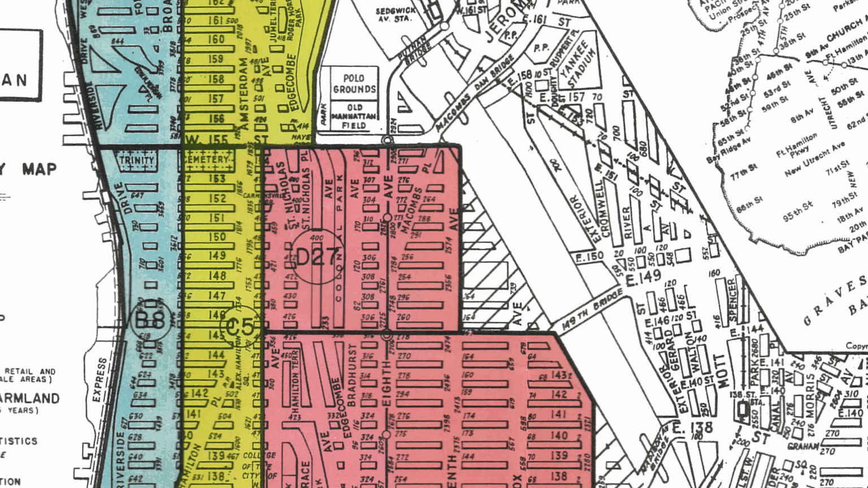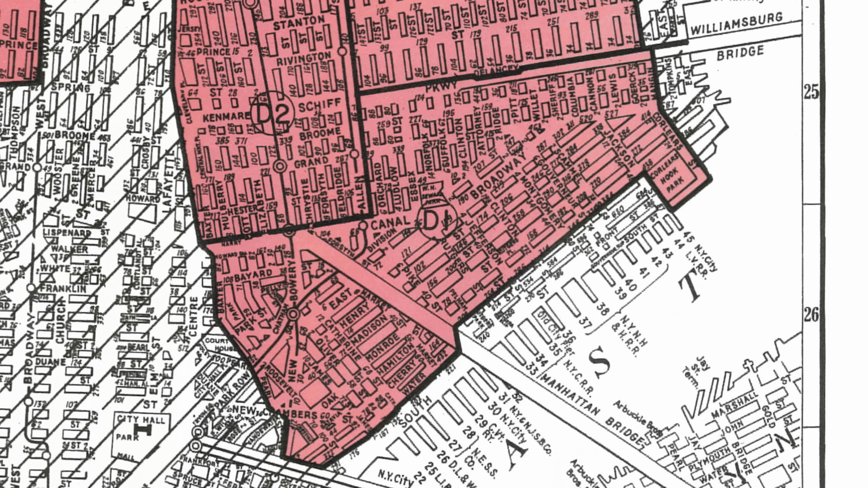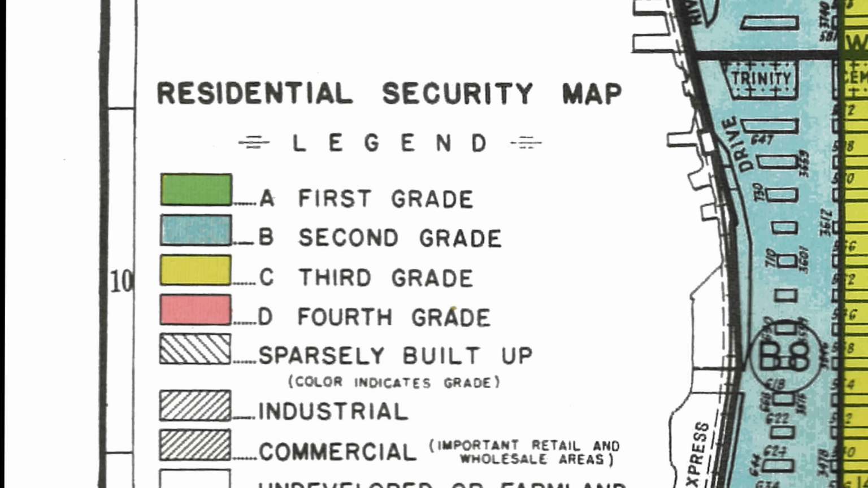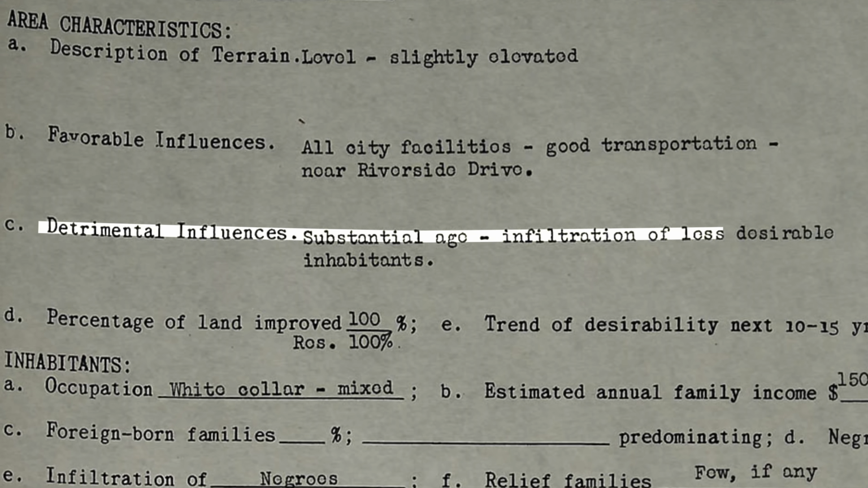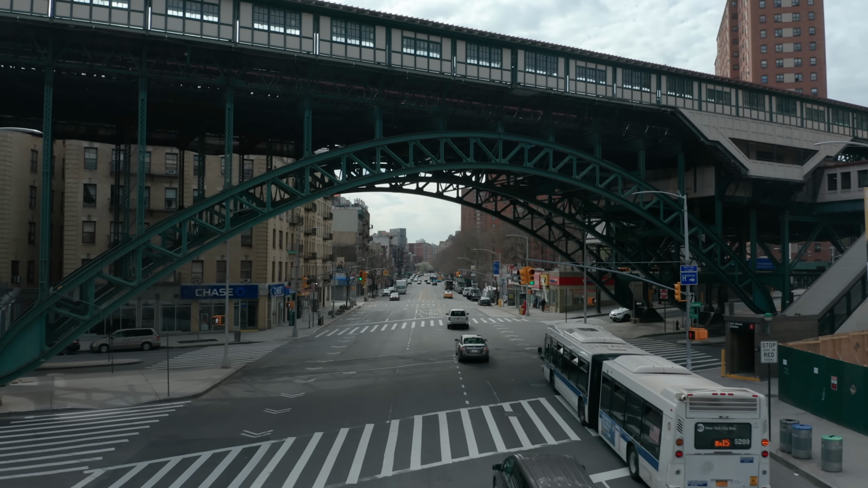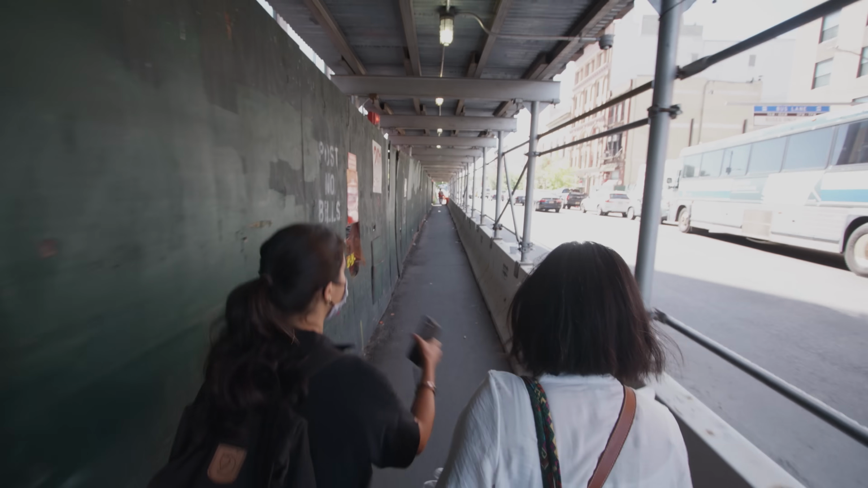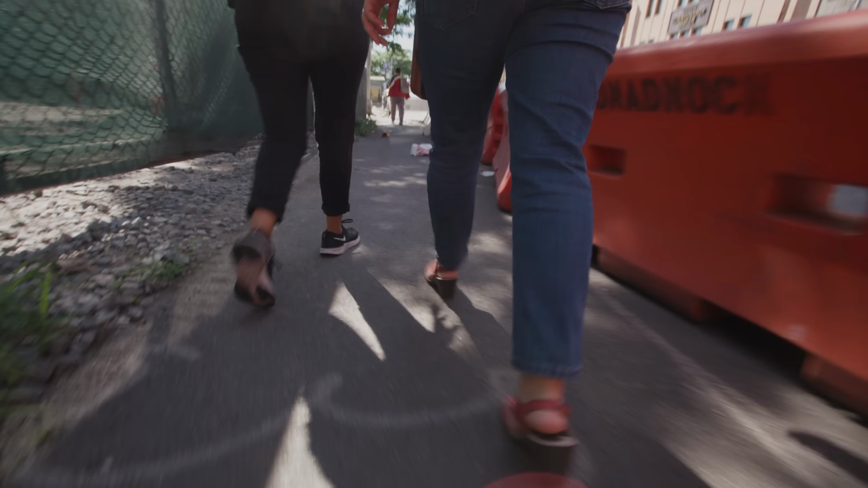Starting in the 1930s, financial institutions denied loans and home insurance to people living in redlined neighborhoods. These places were deemed hazardous, often for having Black residents or other people of color. And over time, the neighborhoods received less investment for things like parks. Instead, land was allotted for roadways and industrial development.